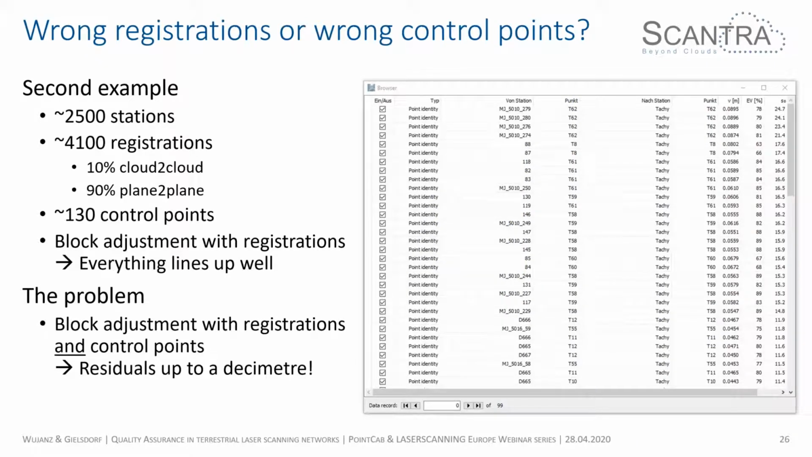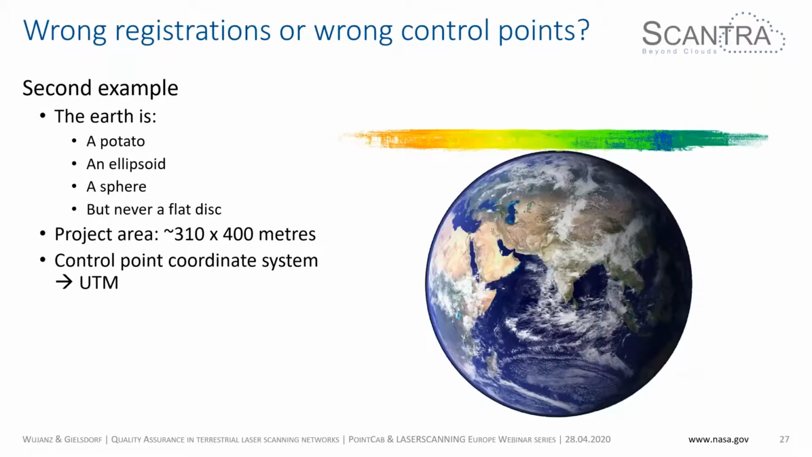When this occurs, people start, well, I wouldn't say freak out, but lose confidence quite quickly. And then he had a look at whether there were any wrong registrations in there. But again, his redundancy was great, so we could rule that out. And then we had a deeper look at his control points. The block adjustment at first showed everything makes perfect sense, but, and here's the point, depending on who you ask, the Earth is either a potato, an ellipsoid, a sphere, but never a flat disk.